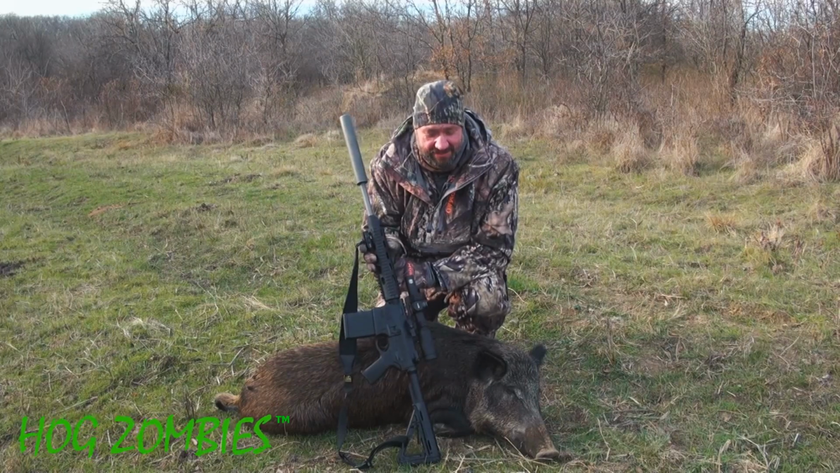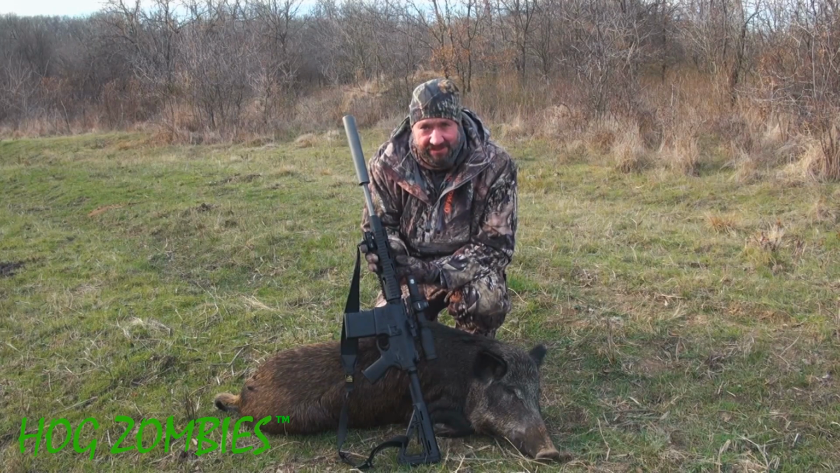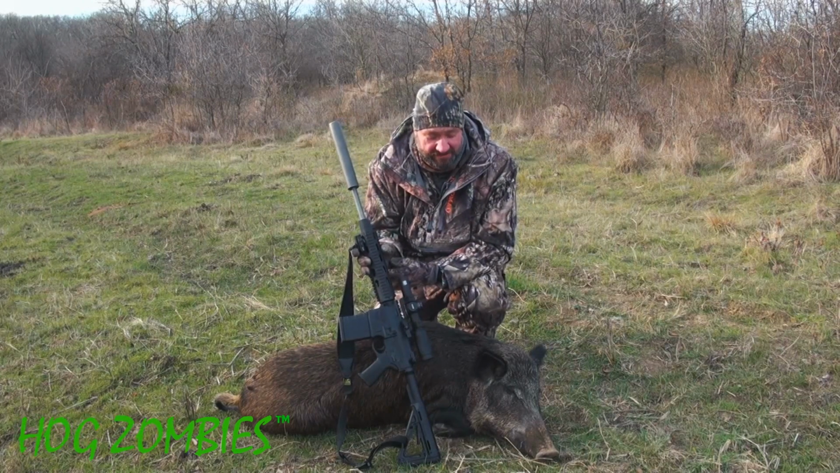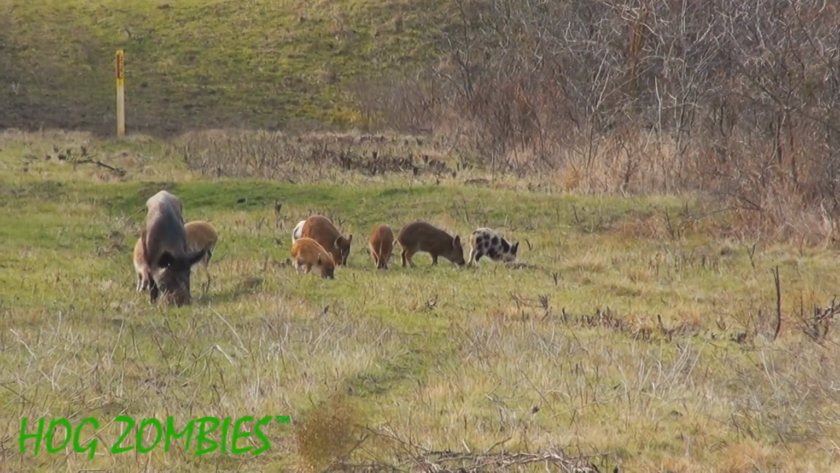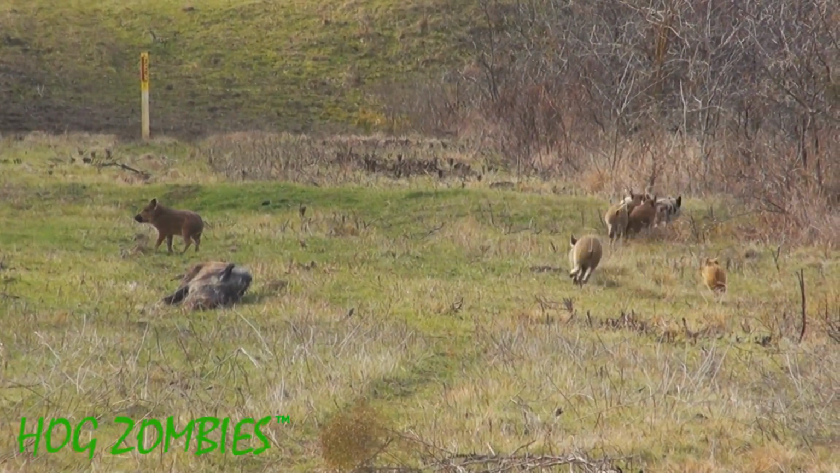And I had a hard time reacting because the rifle was kind of down, and I think Glenn was struggling to push the record button because they were right here. They're 35, 40 yards from us. But we were able to move slowly and get it all done, and I put it right on its neck as its head was down and dropped it at 40 yards using the Voodoo 1-6.